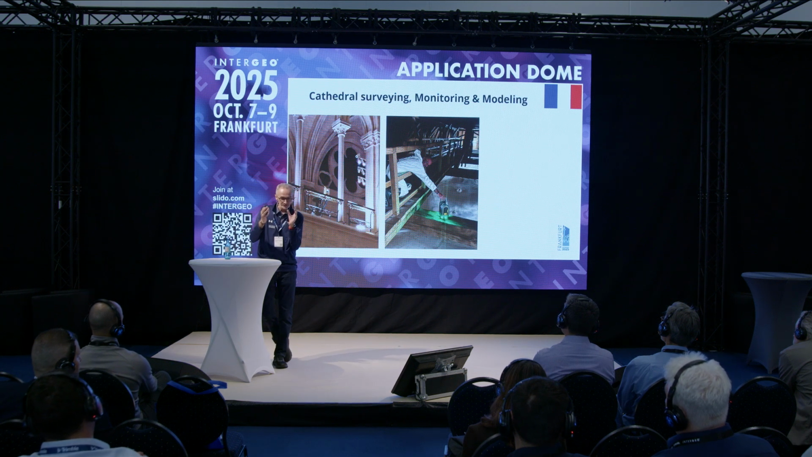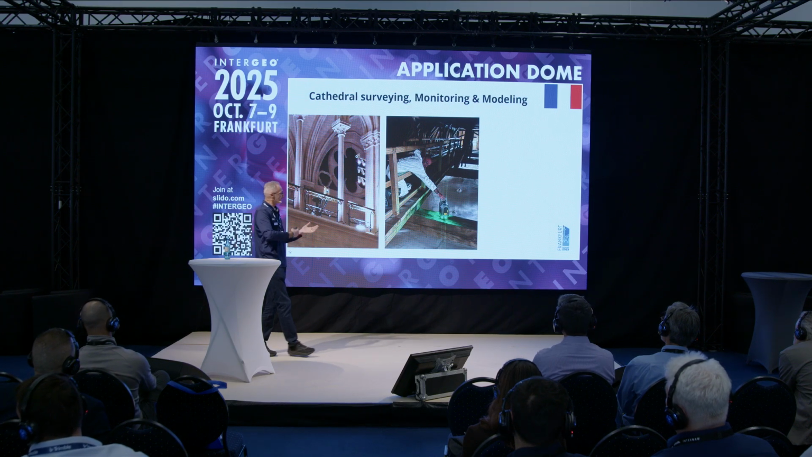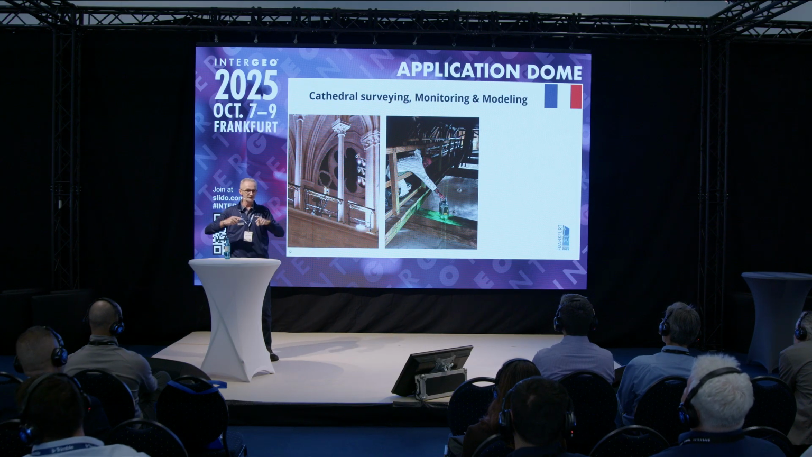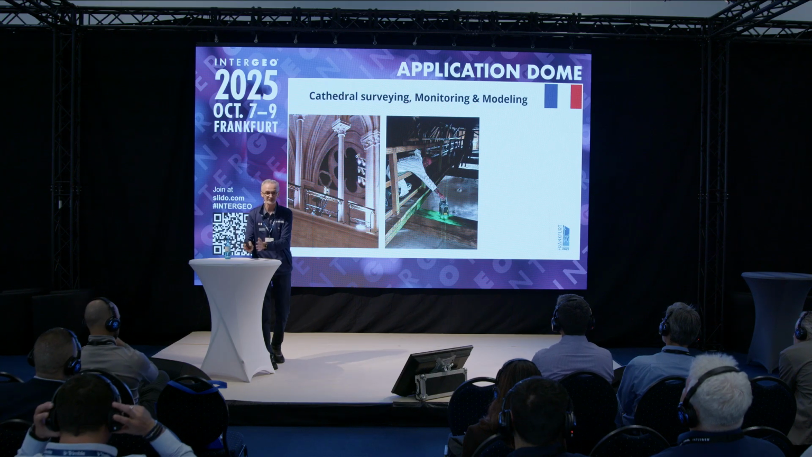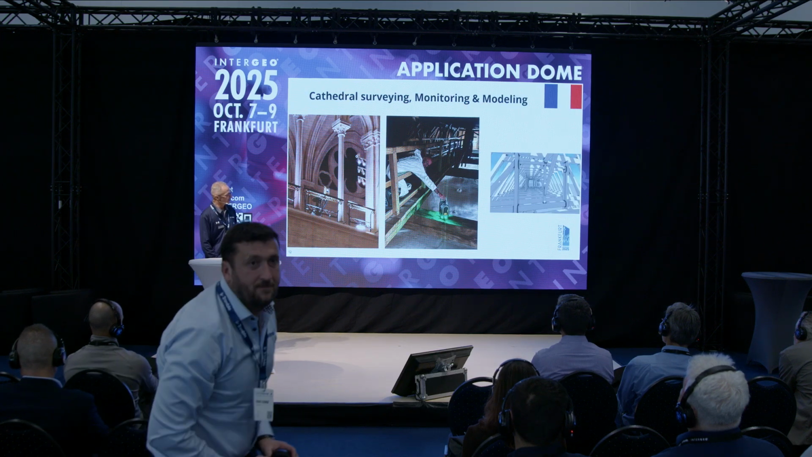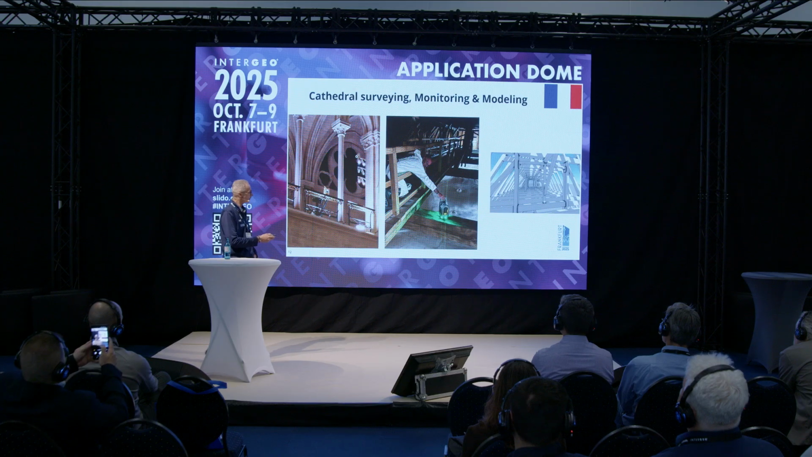So again, reality capture is part of the equation for monitoring. They're also doing some monitoring, but also here, it's important to have a scanner that can resect to control points too. If you want to compare apples with apples, you have to be in the same coordinate system, the same control points. That was also the key for them. And then also they made a 3D as-built model using the point cloud at the end.